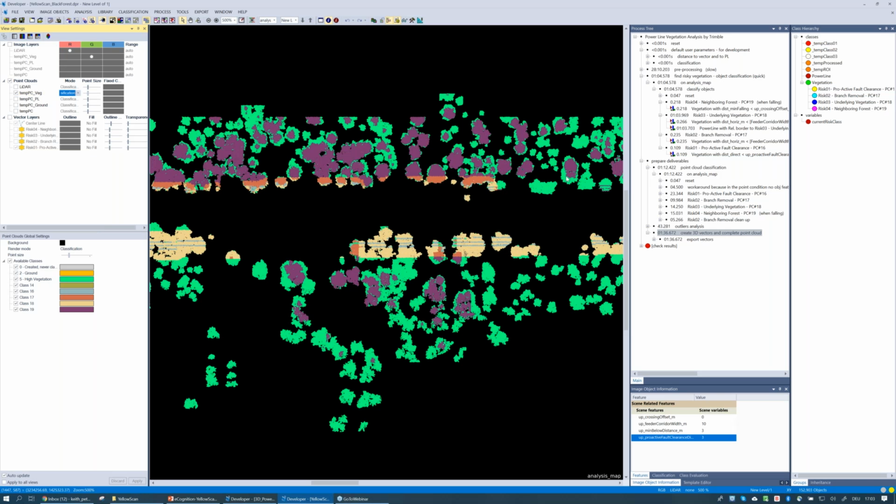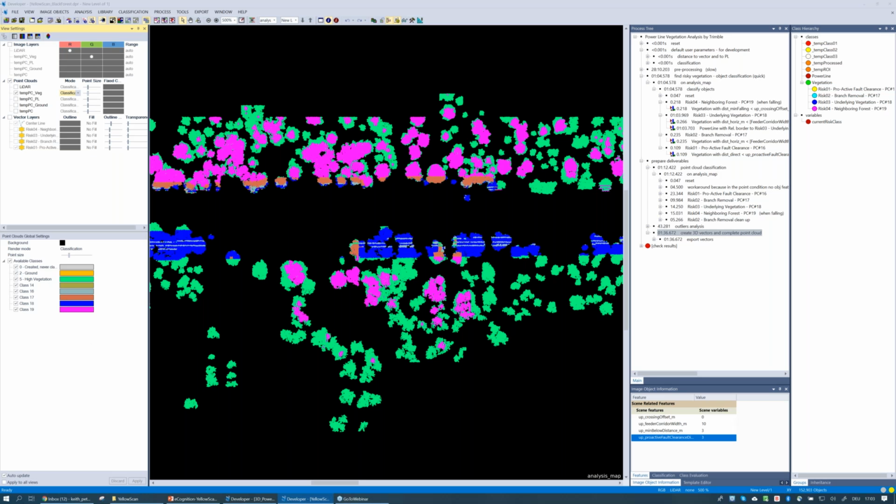Could be nice just to match the classification colors here. We can do that quite easily with what we have in our class hierarchy, and then everything matches nicely in terms of visualization. So 17 was this right here, and finally, so here we go.